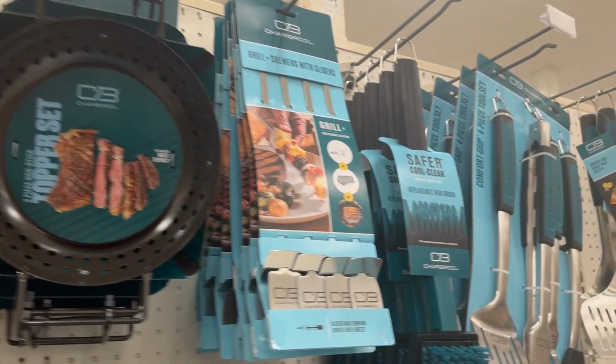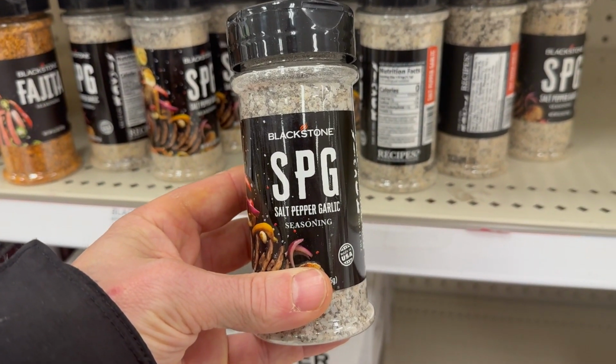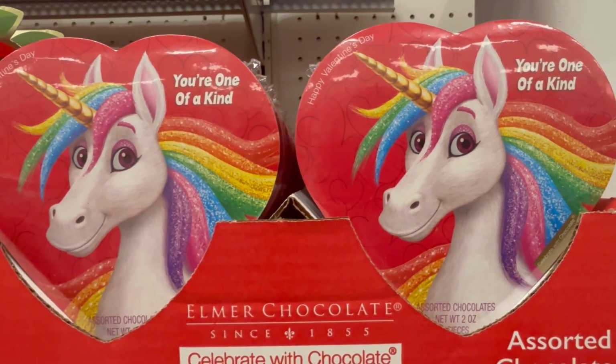I am getting some propane here. Don't really need it, but I don't really need anything else. I just kind of want to go for a walk. Check this out. All the Valentine's stuff is out already. Well, I guess that's like a month away, right?